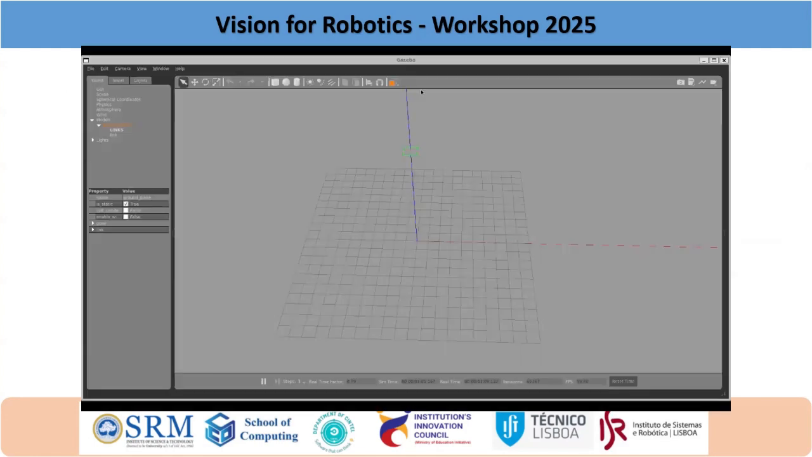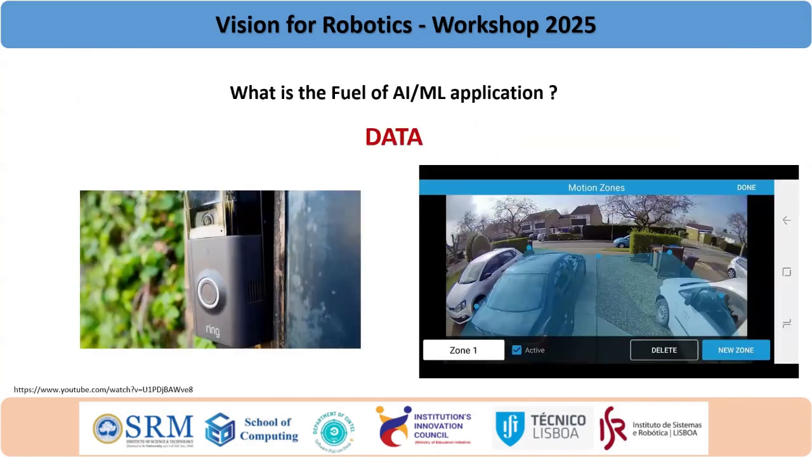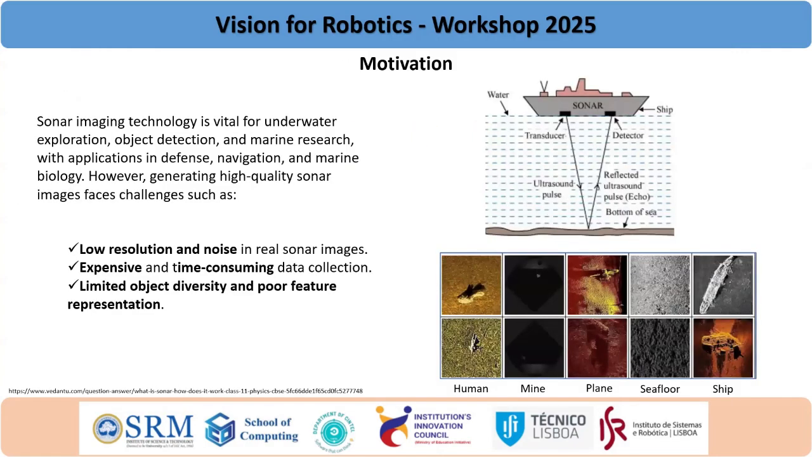So what do we mean by real world? These are real world sonar images, publicly available images, and we are simulating an image similar to this real world sonar image. But the difference is we are not going to the ocean. We are not doing any object rendering there in the field, but we are doing the simulator work.